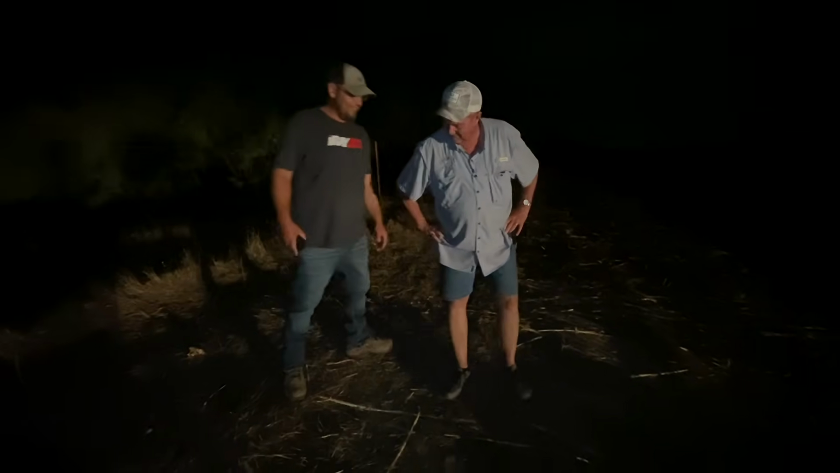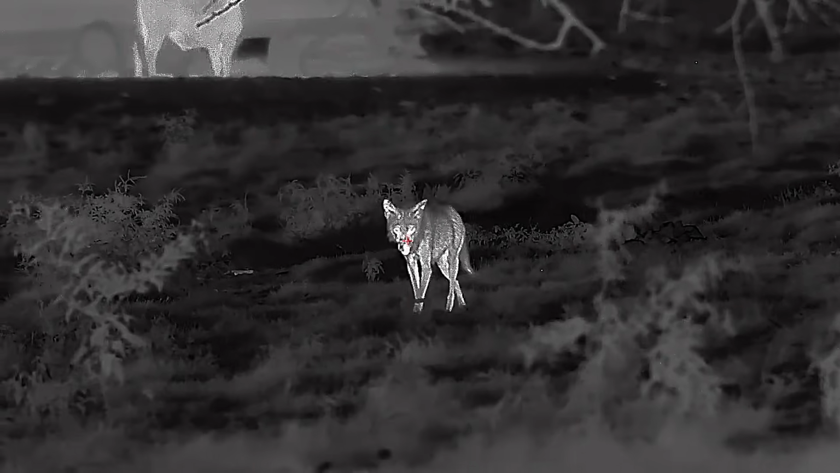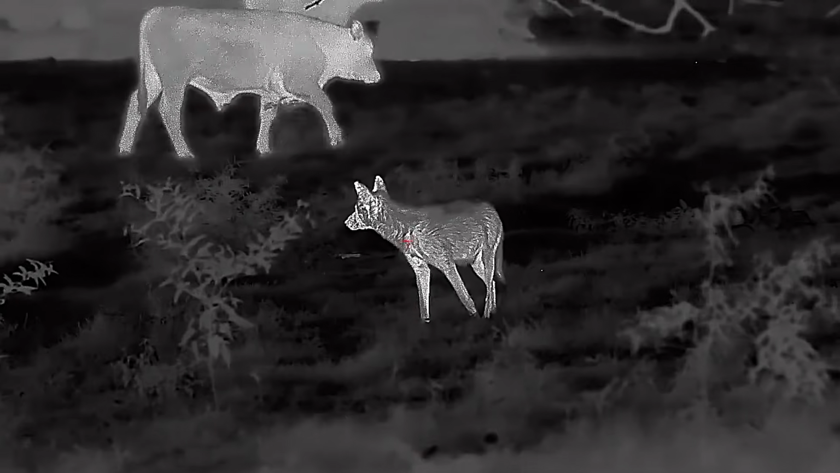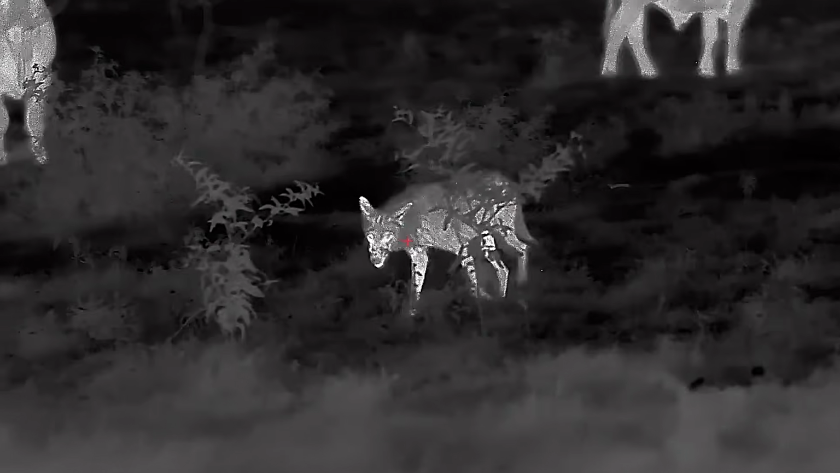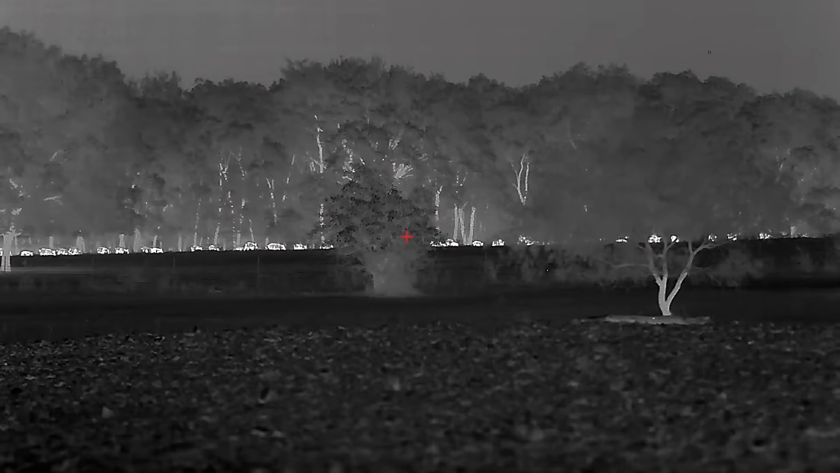And there she is. Once you put your eye up to this thing for the first time, you'll see an entirely new world of thermal like you never could have imagined. Even the video on this show doesn't really do it justice, because the actual user experience is something you really have to see in person to fully understand the difference. I've had guys ask me to compare it to other units out there on the market, but the thing is, you just can't.